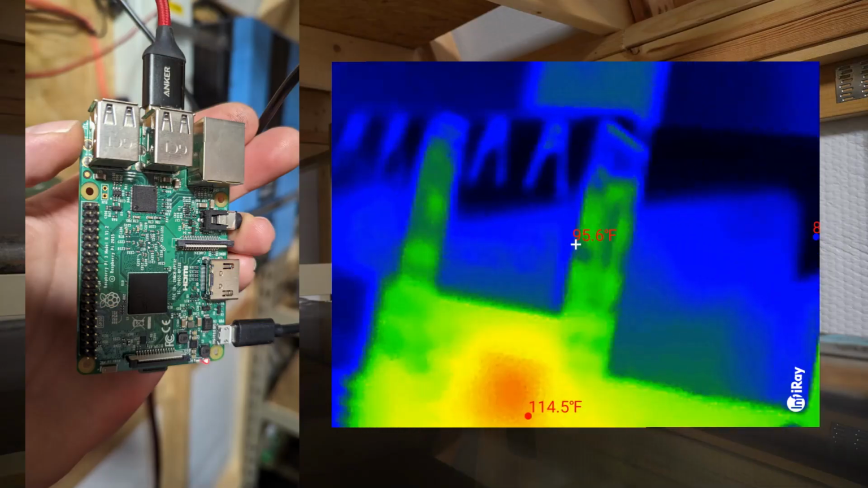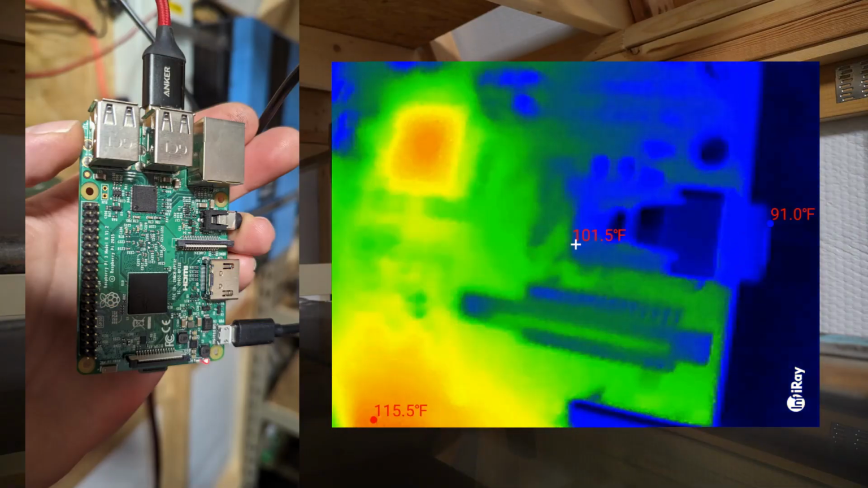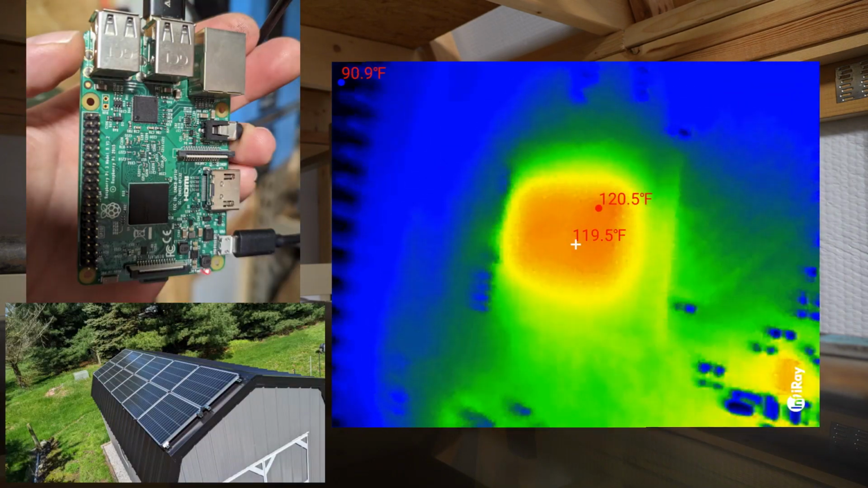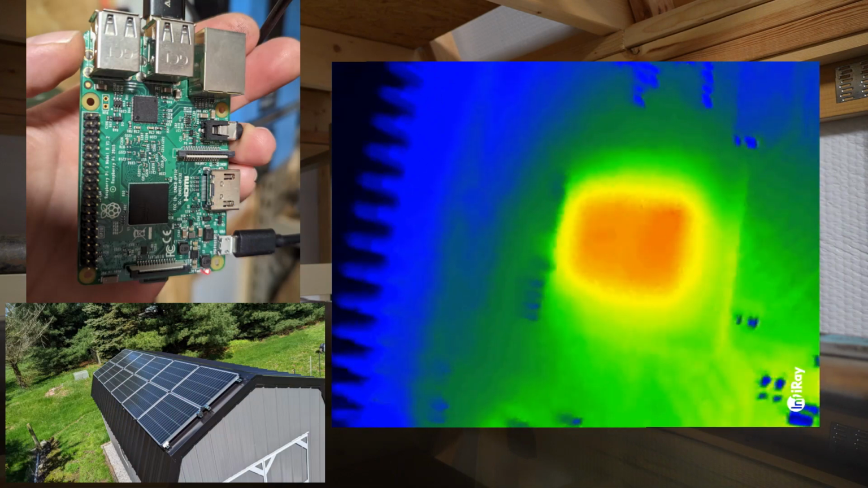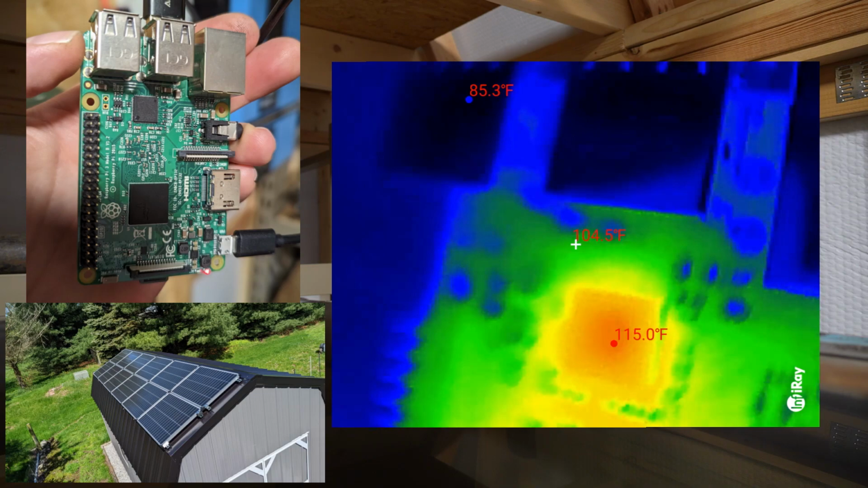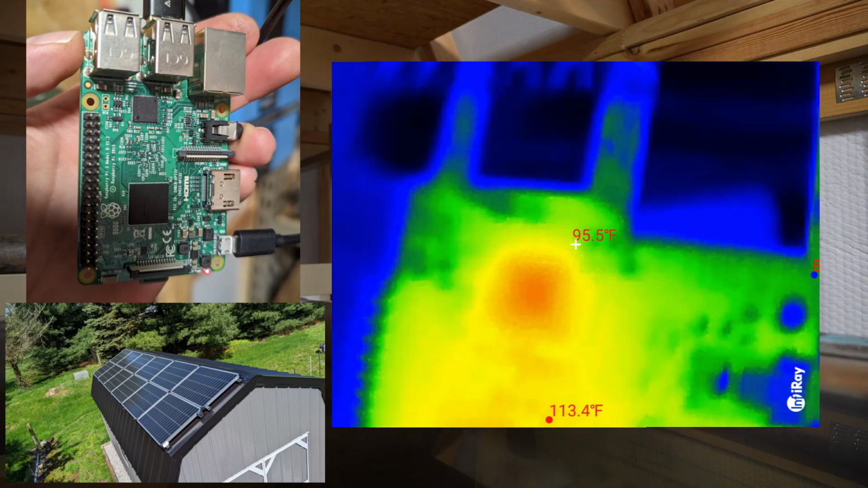I've attached the macro lens and we're taking a look at a Raspberry Pi. That's a small computer that I use that logs all of the data coming in on my solar array. And you can see it showing us how hot each individual chip is, which could be very useful when you're trying to troubleshoot circuit boards. I really like this feature.